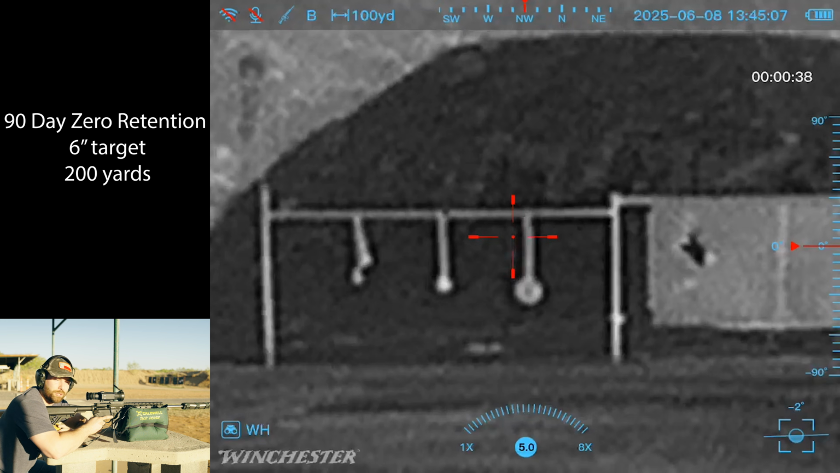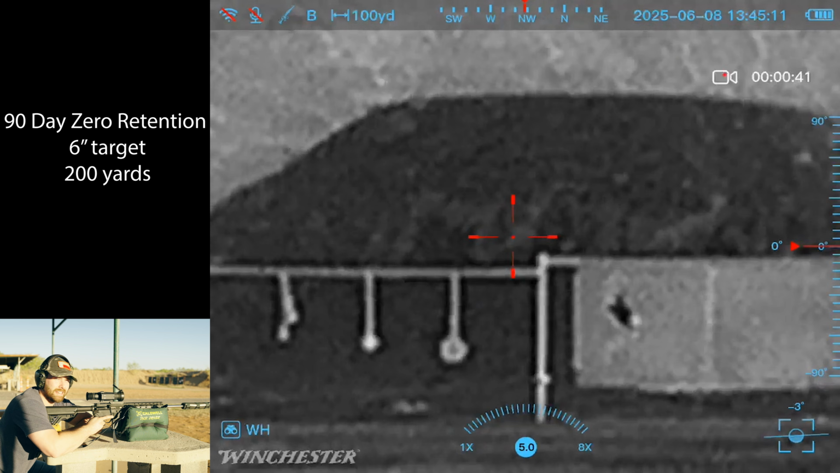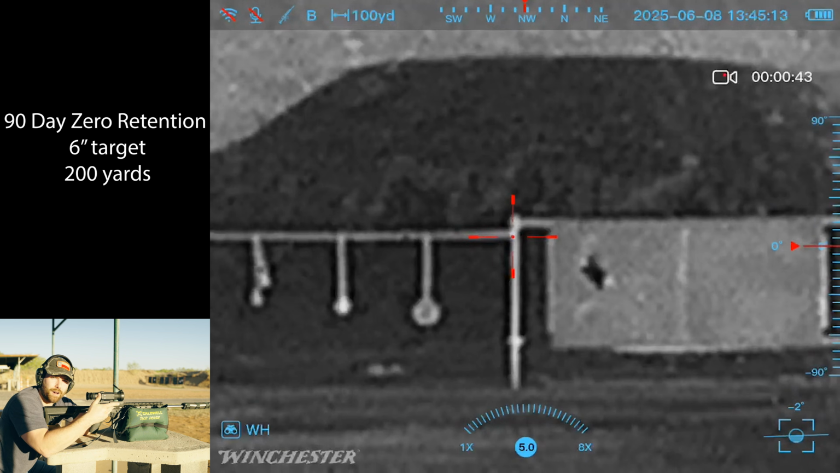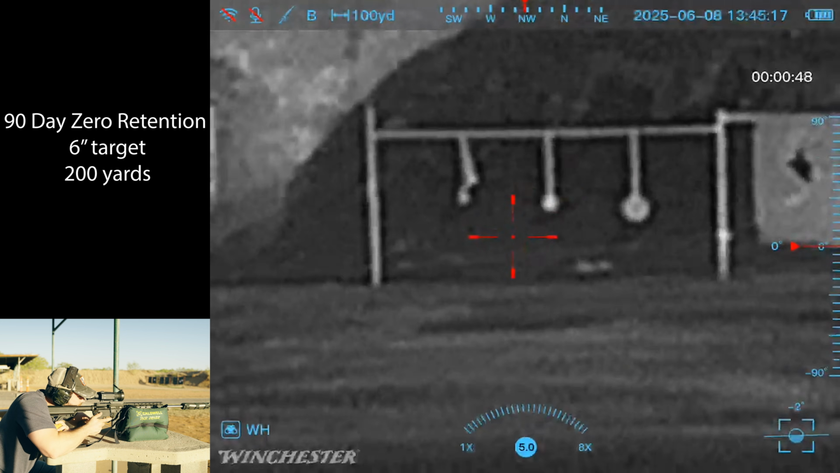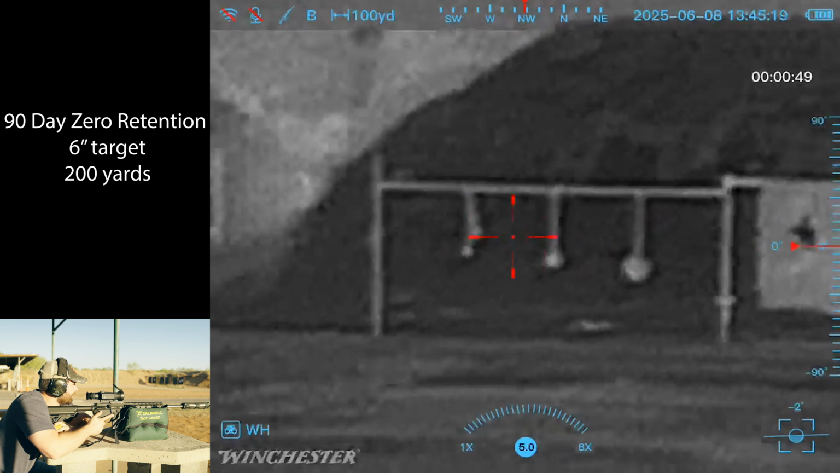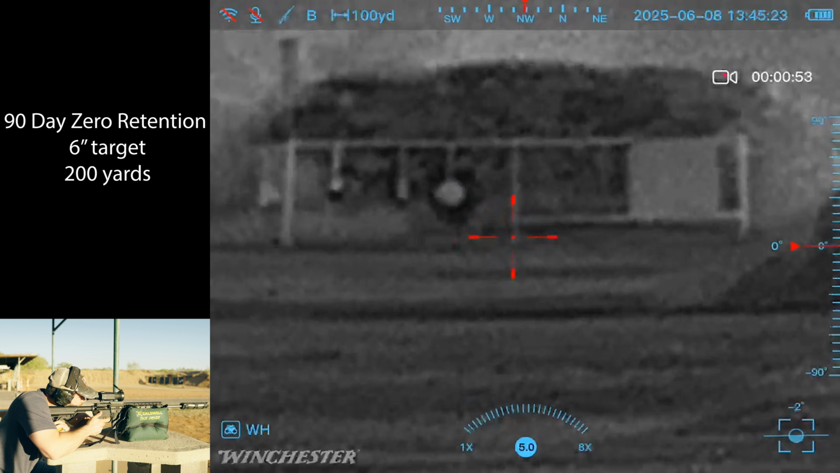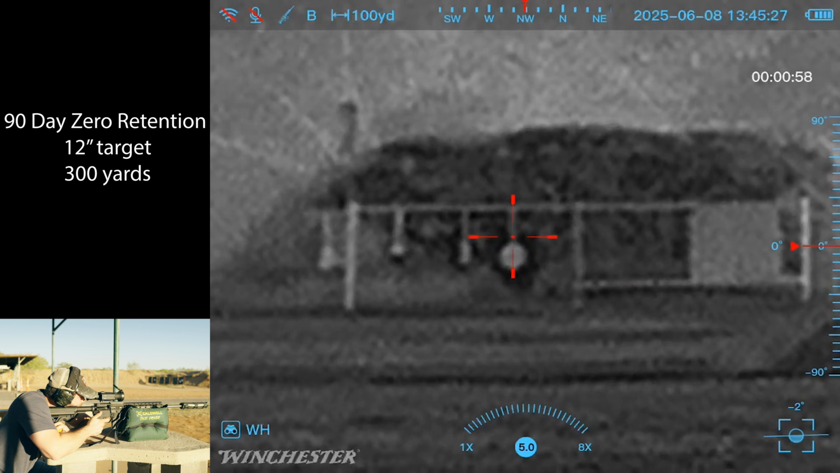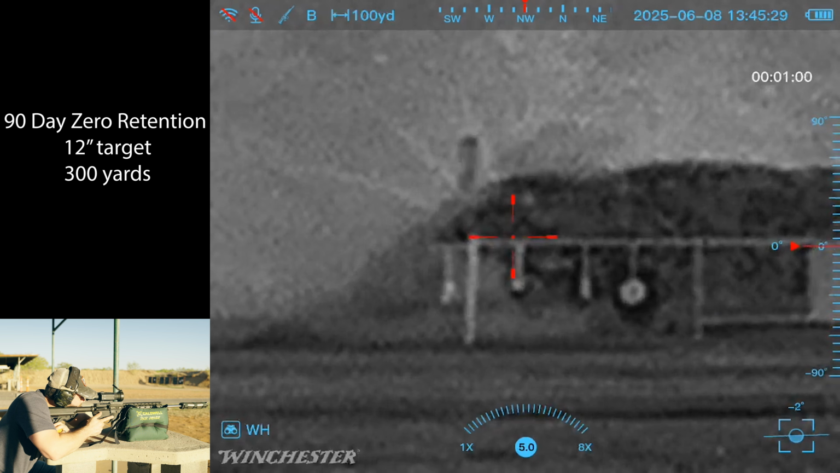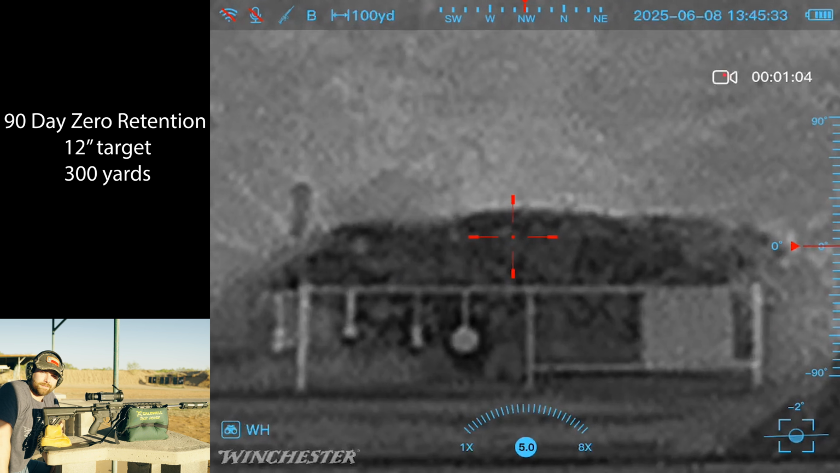So that is the little 200-yard steel target that we confirmed on day 1 and at each month increment, and we are still hitting. And I can see it pretty well, which helps. Just for fun, I'm going to go ahead and pop the 300. I'm going to guess my hold from experience. So yeah, this thing held for all 90 days.